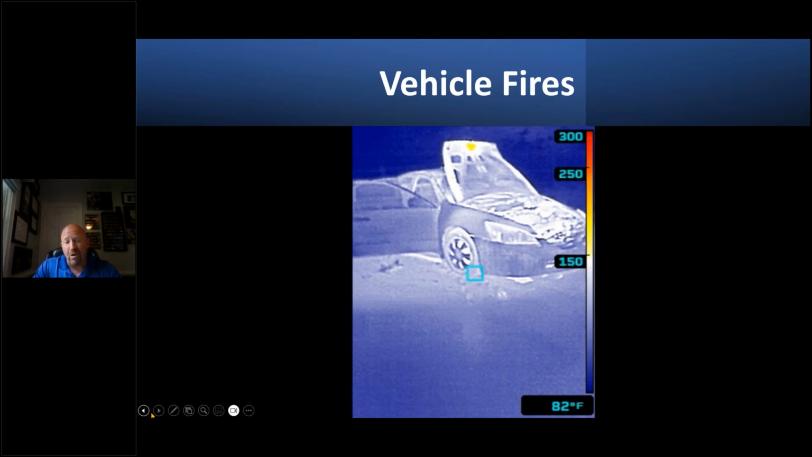Some cameras offer non-fire friendly color palettes. Please understand what those are, such as iron bow, black hot, rainbow, or color, high color they call them. Watch out for those, because those are thermography based color palettes, not designed for high heat environments. A lot of people use those without knowing what they're getting into, and then when they start using them in high heat environments, they saturate, and then you see nothing. You see tons of color which wash out the detail behind it.